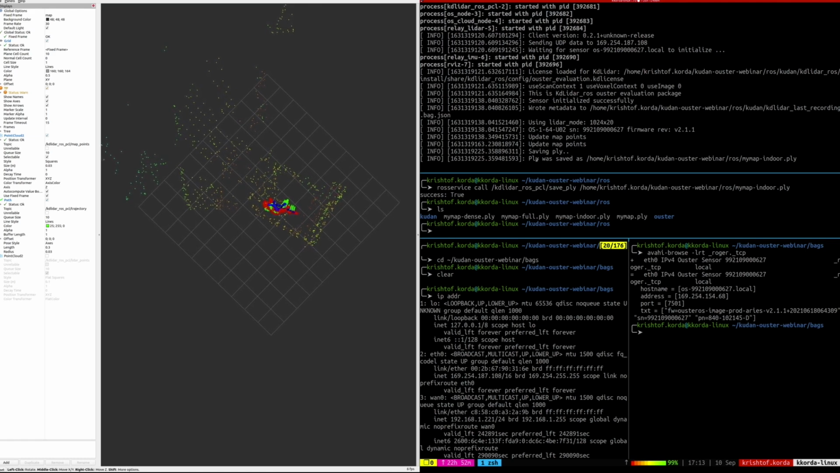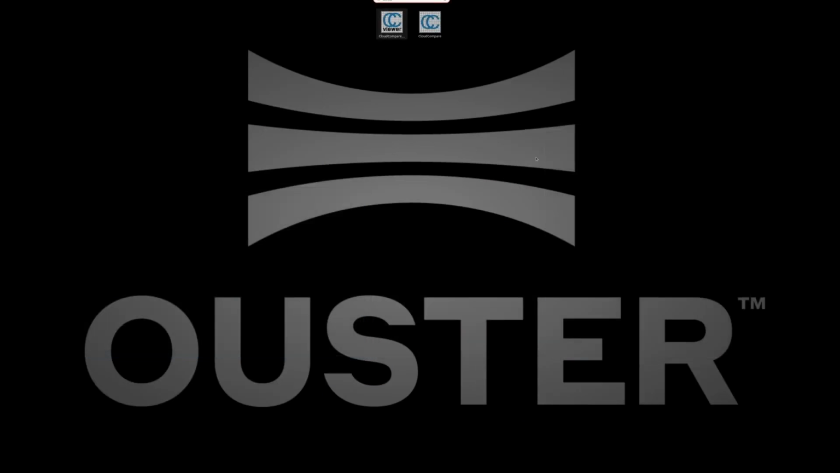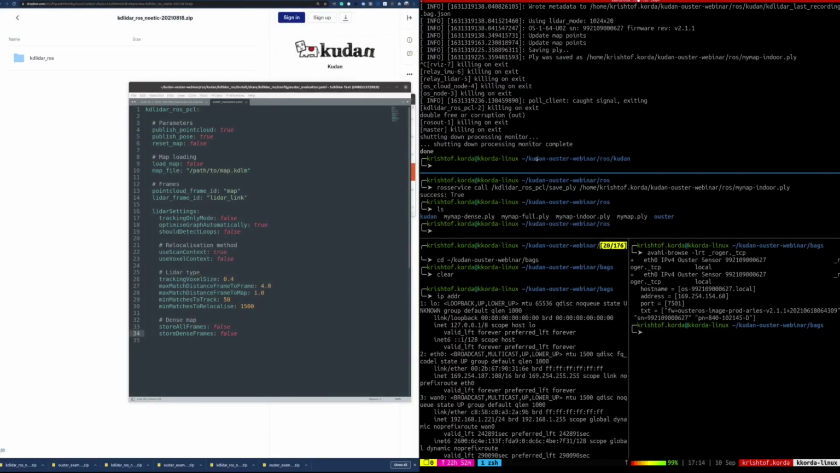There's that indoor map. Since we've saved it, we can go ahead and kill the ROS node. And let's do the same thing we did before. Let's open up Cloud Compare Viewer.